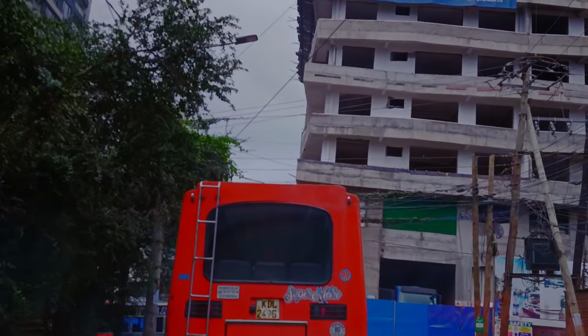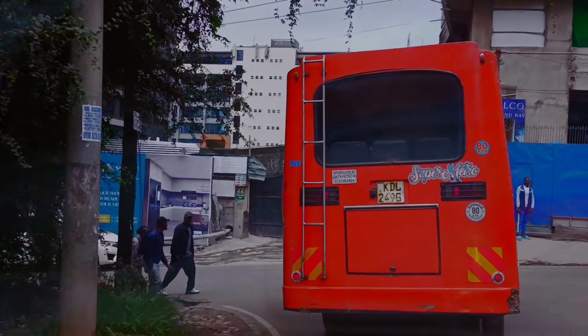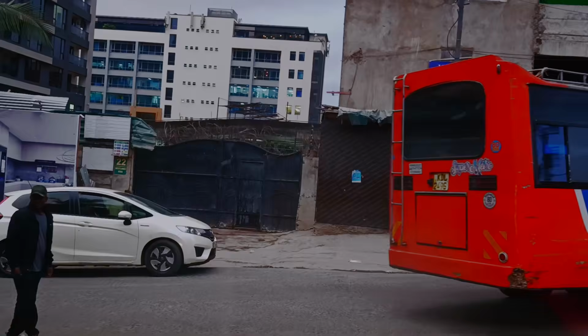Now we're going to link with Westlands Road as we continue going towards the center of Westlands.